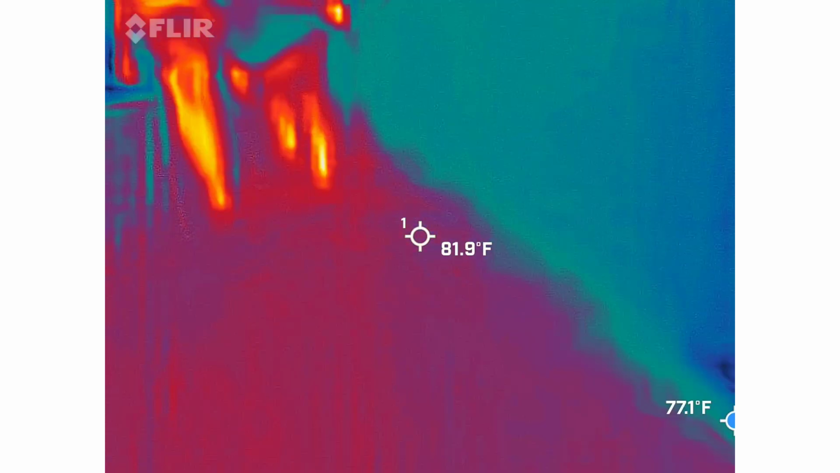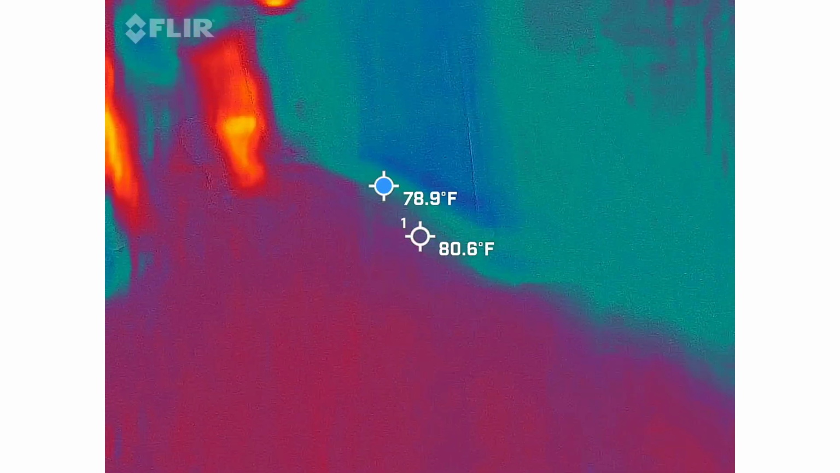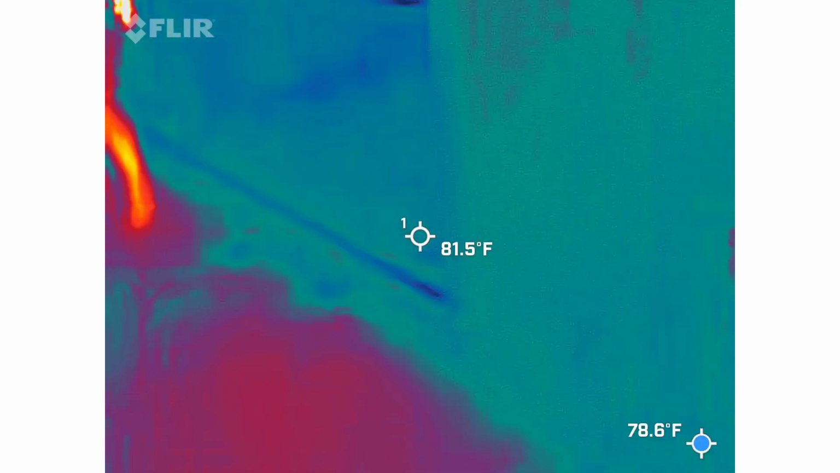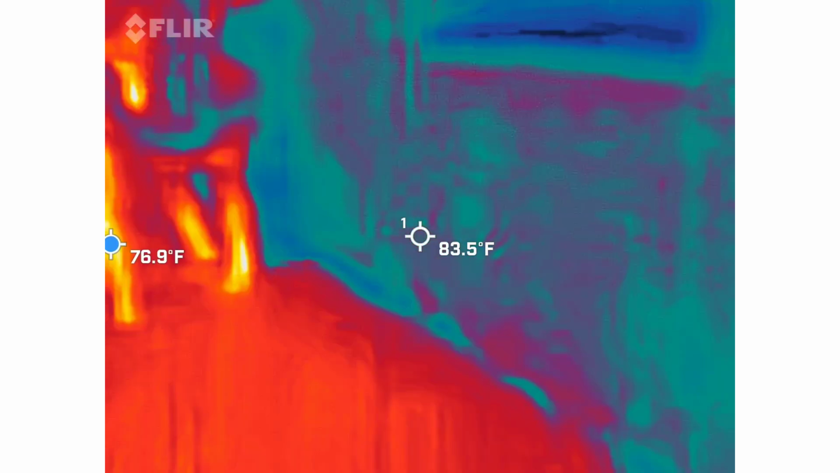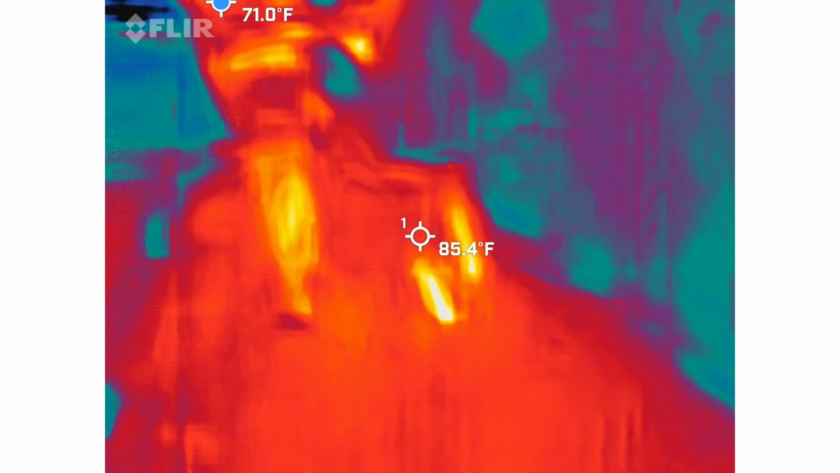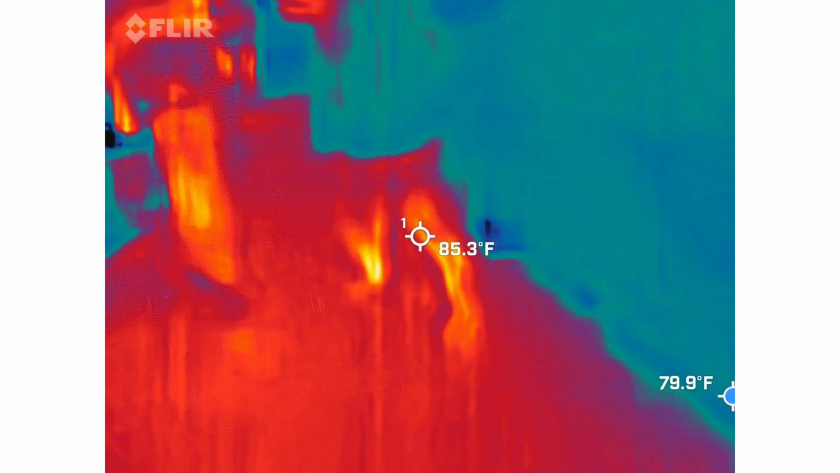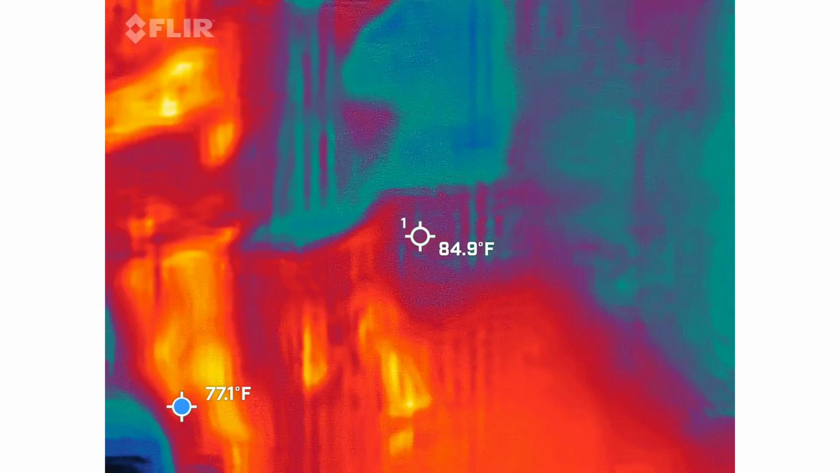What did you say? No whispering back there. He hear you. Come home, come home. I heard that. Yeah, come home, come home. Finally got something on there. That thing's usually super active for us.